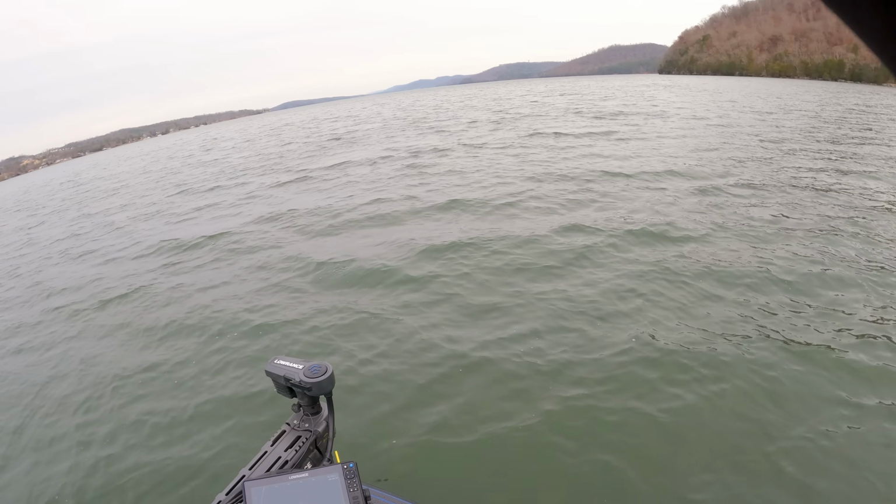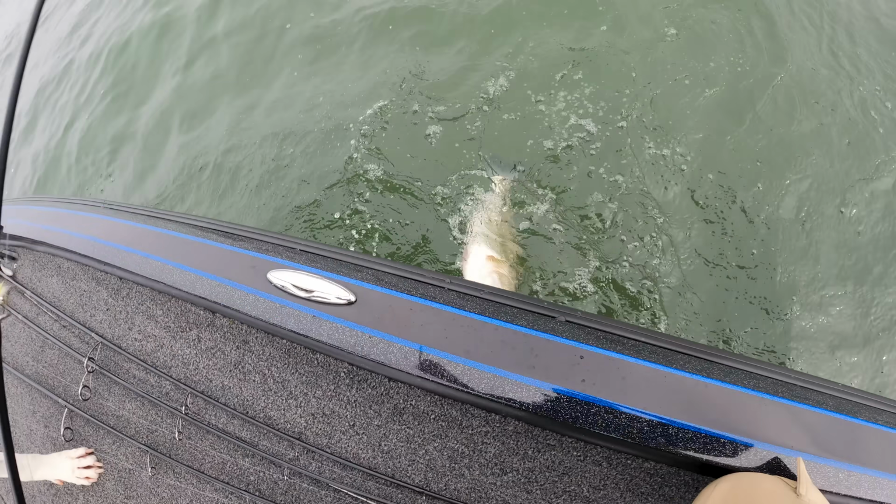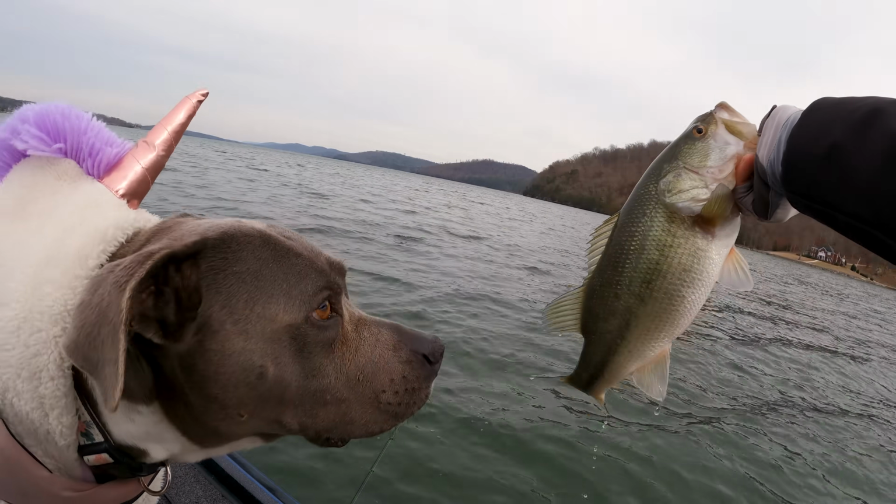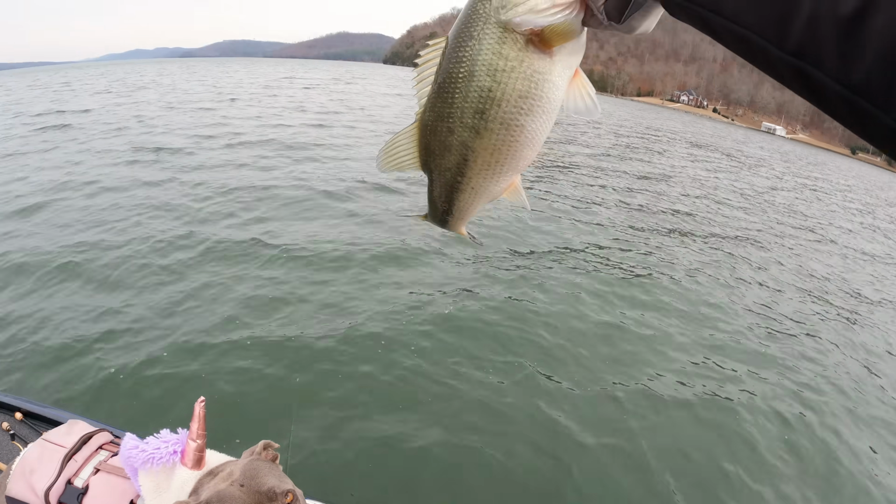Got one. Will it complete the limit? Oh my gosh, it will. That's another big old largemouth. Come here, we need you. I don't know how big that thing is, but boy, it has been a rough ride. So this one's going on the scale.